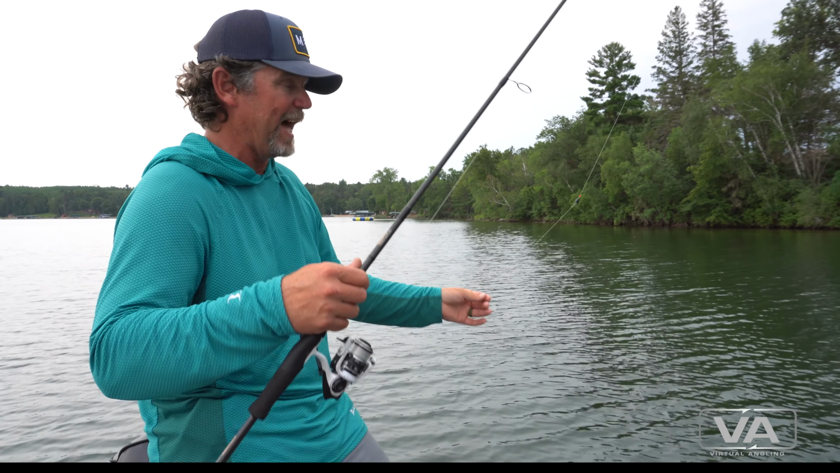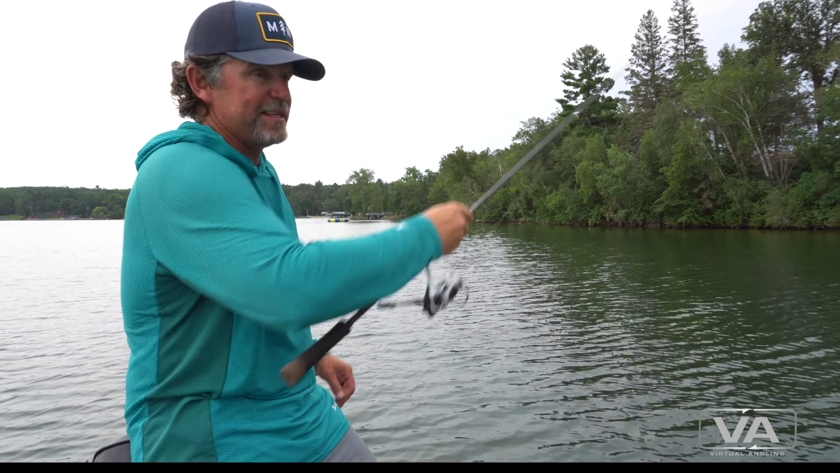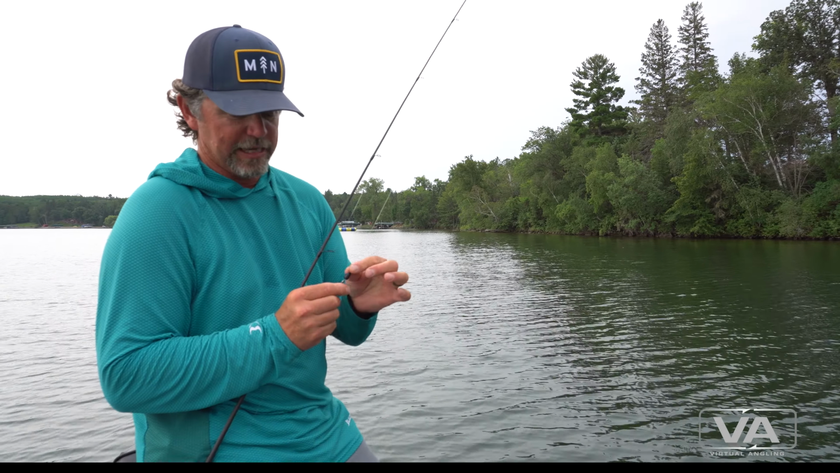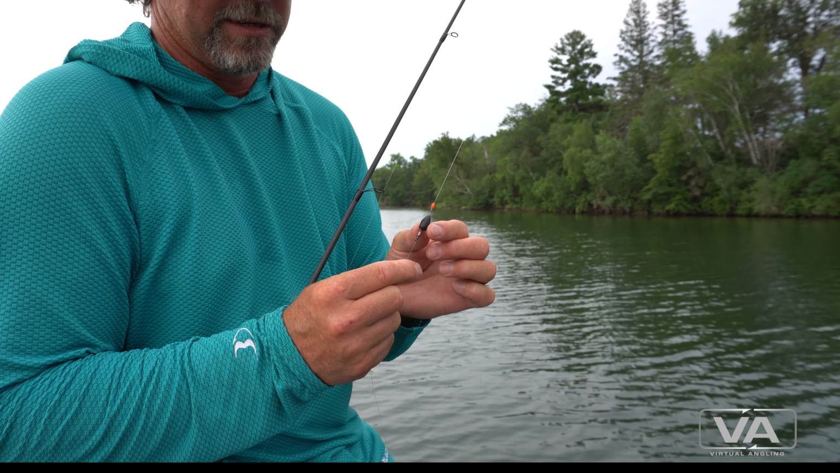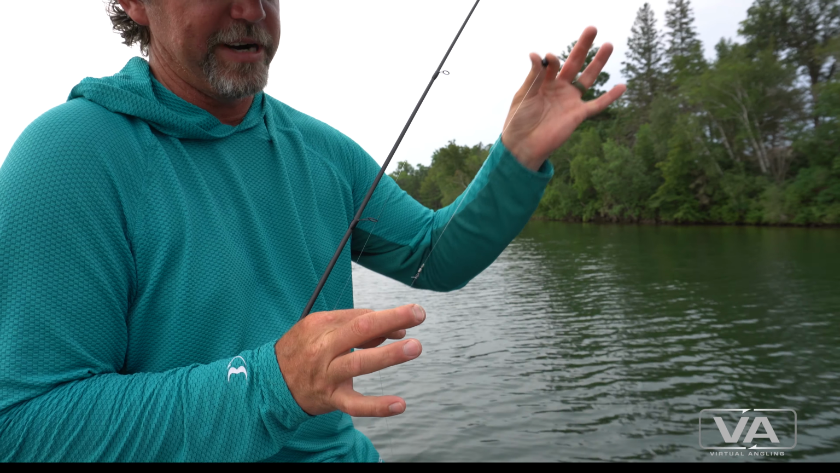And what happens if you cast a live bait system without having that stopper, you're going to have separation. So the bead allows the slip sinker to stay put. There's actually a little rattle there when you have it too, which is a nice little added bonus. But without it, when you cast, you have separation.